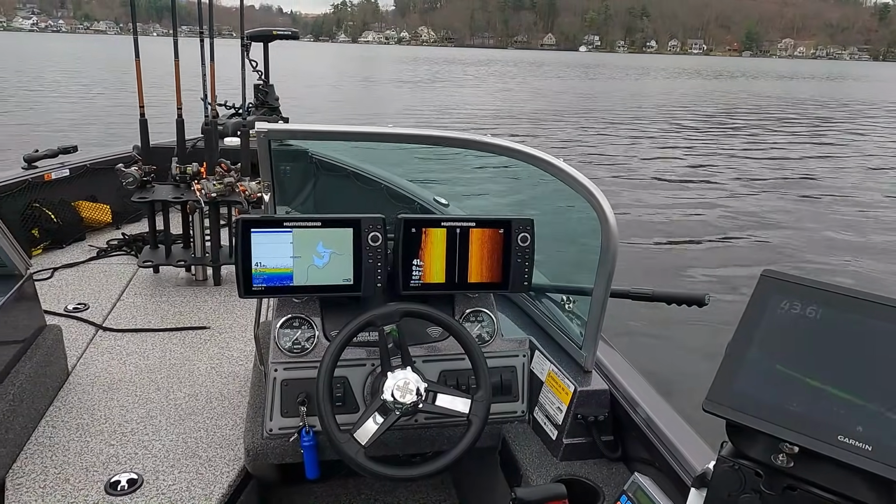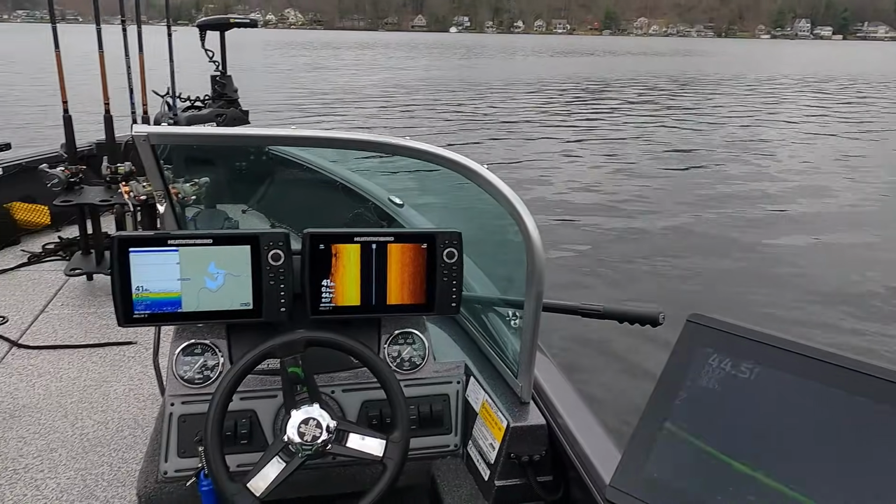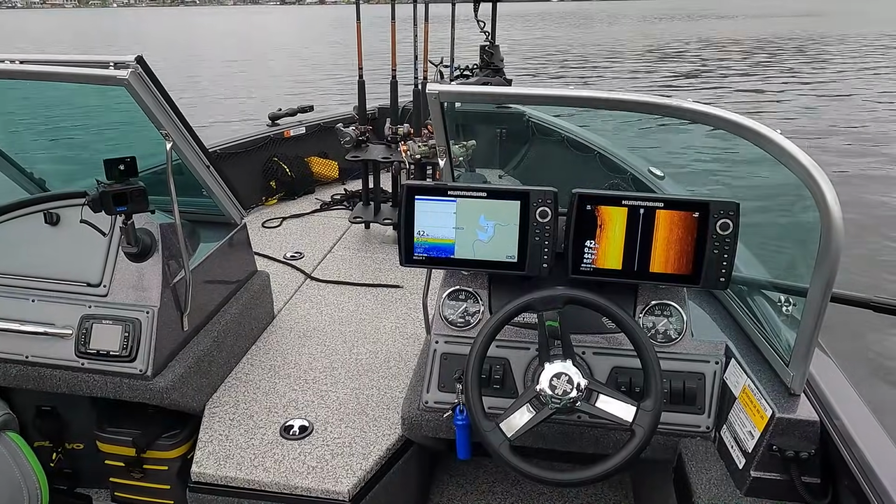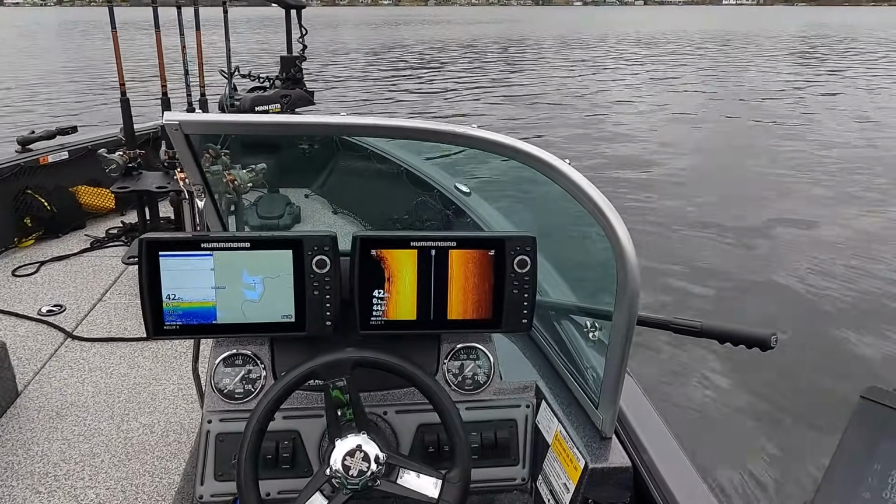We're going to take this thing and max it out. We're going to see what the maximum range is and what the maximum depth is. Before we start though, there are a few settings that you guys can play with before you even get lines in the water. So let's take a look.